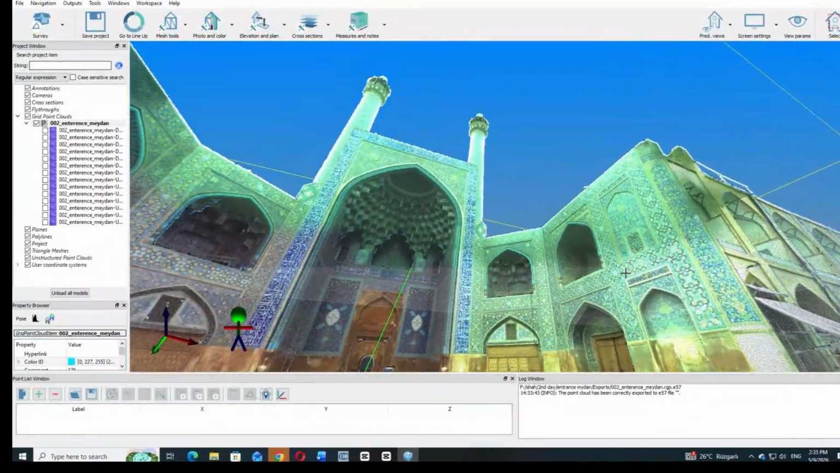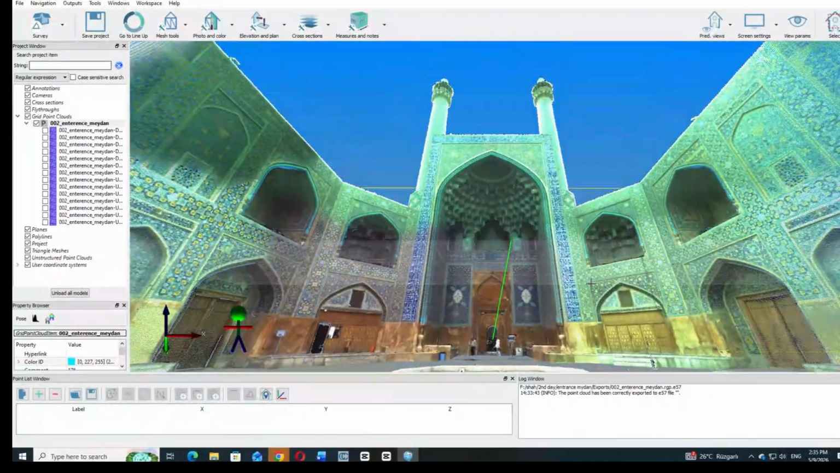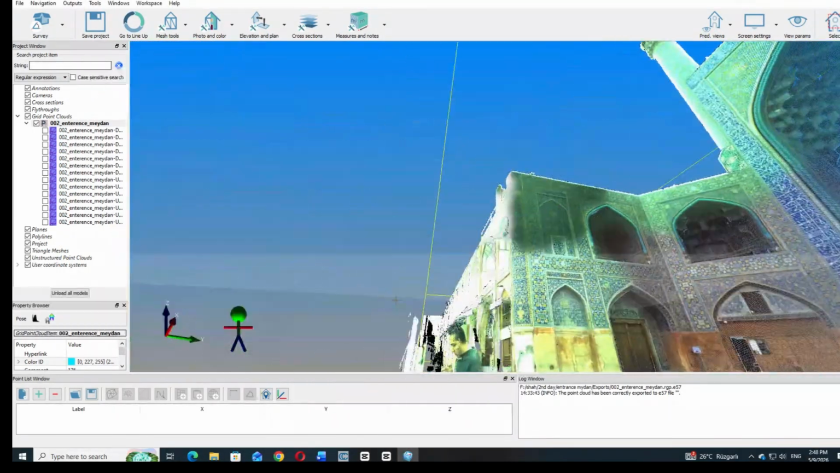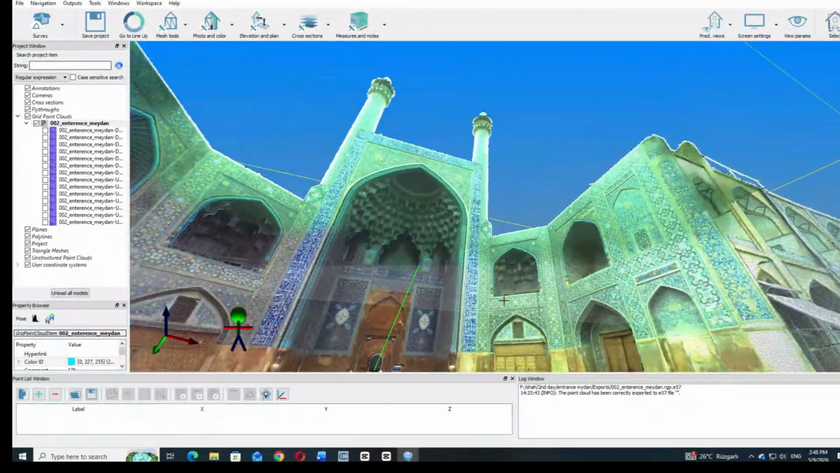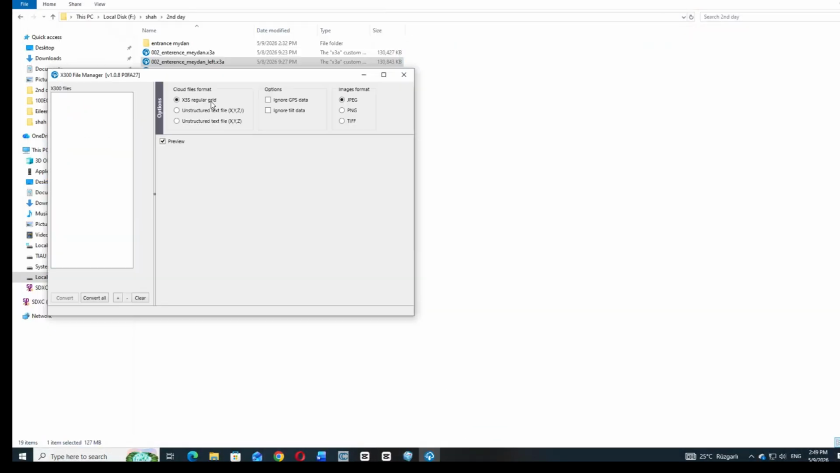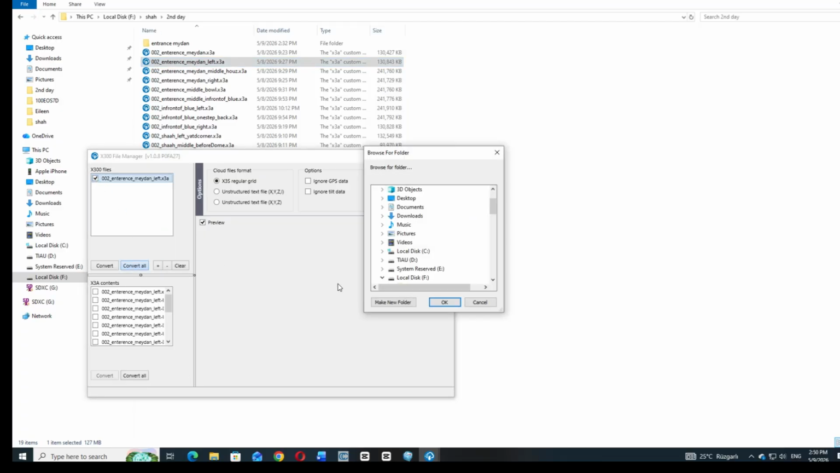And then if you cannot see the model here, I mean the point cloud, just click on the imported folder a couple of times, and then it will bring it. Then you can easily convert. This is the second step.